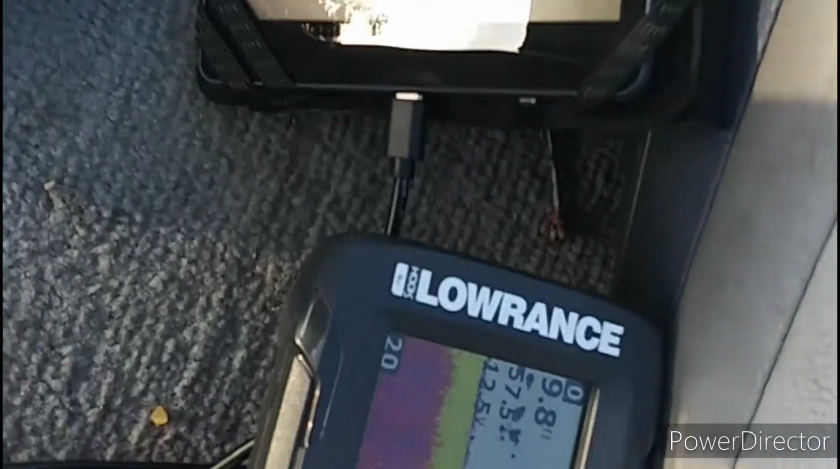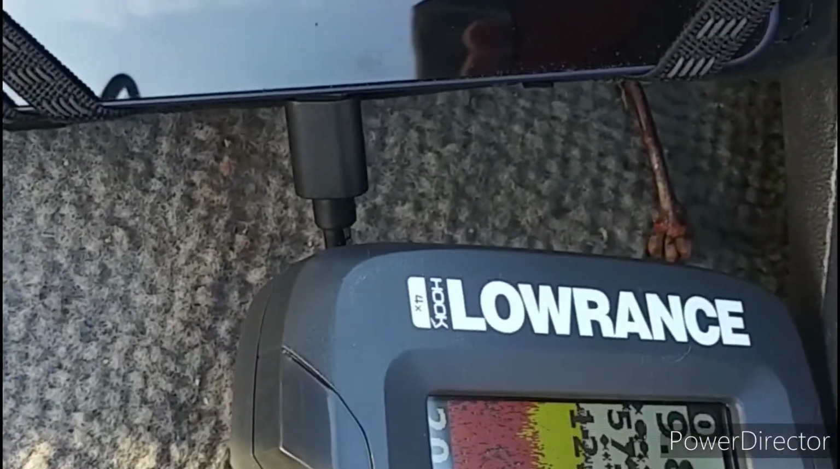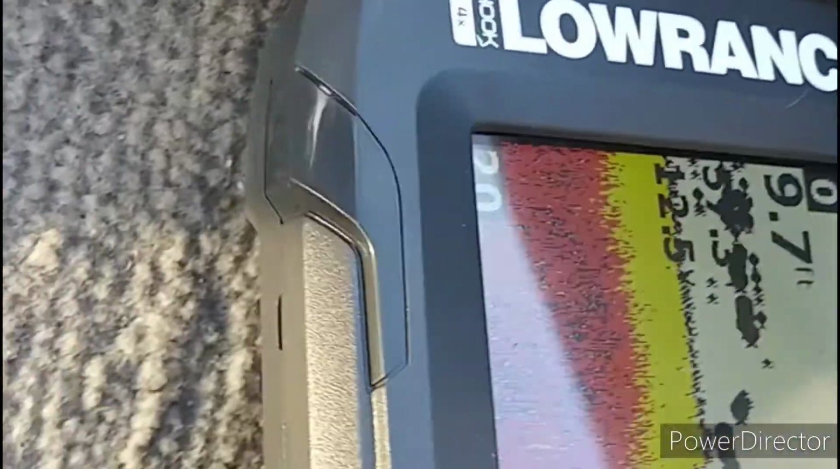Hey guys, so check us out. Here's the two, man. I ain't really seeing anything. This thing is really hard to see, but yeah, we ain't seeing anything. Not here in this cove, but I'm gonna troll back up and see what we can see. I think it's too shallow. It's 13 feet. Nothing here. This one's showing a bunch of stuff down at the bottom, but I don't know.